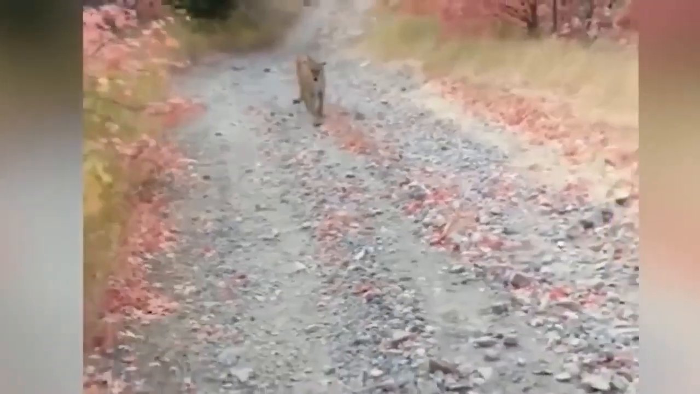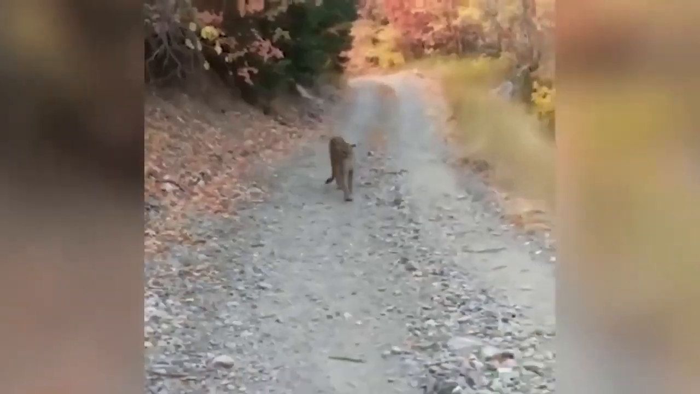In a tense standoff, the cougar even lunged at the hiker, coming within a foot of him. The hiker bravely stood his ground, making loud noises to scare the cougar away. After a nerve-wracking 6-minute encounter, the hiker finally threw a rock, scaring the cougar enough to make it flee.